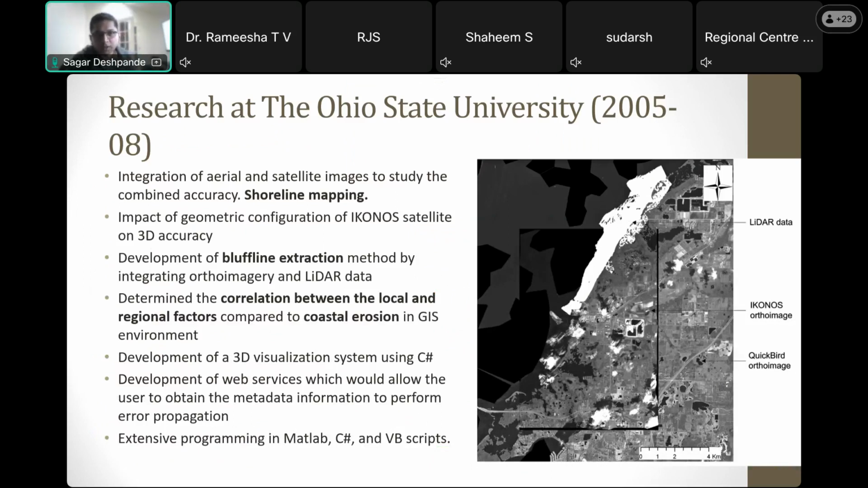Integration of aerial and satellite imagery: in the figure you can see the base image is a QuickBird image, followed by an Ikonos image on top. The white patch is bathymetric data along the shoreline that was available to us.